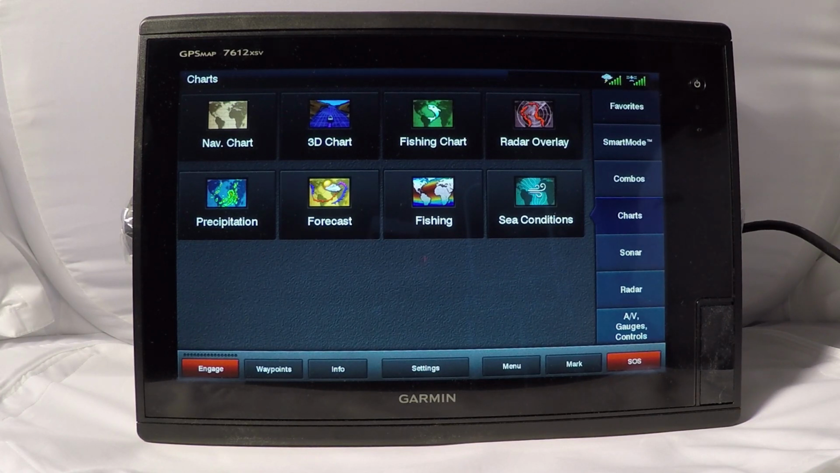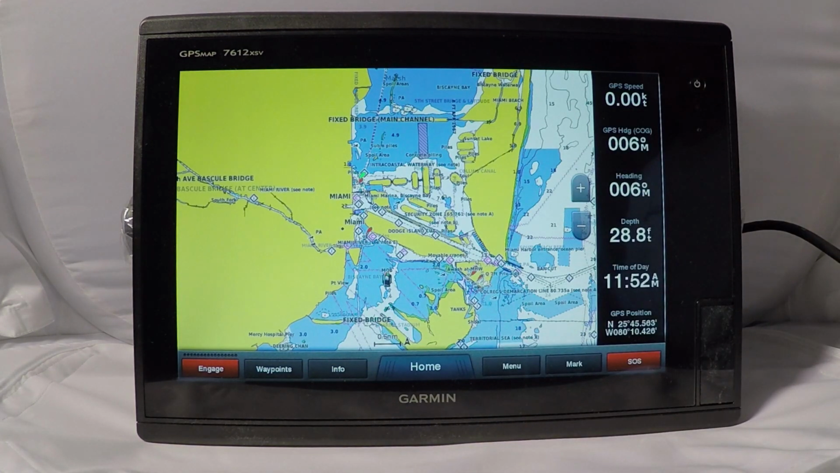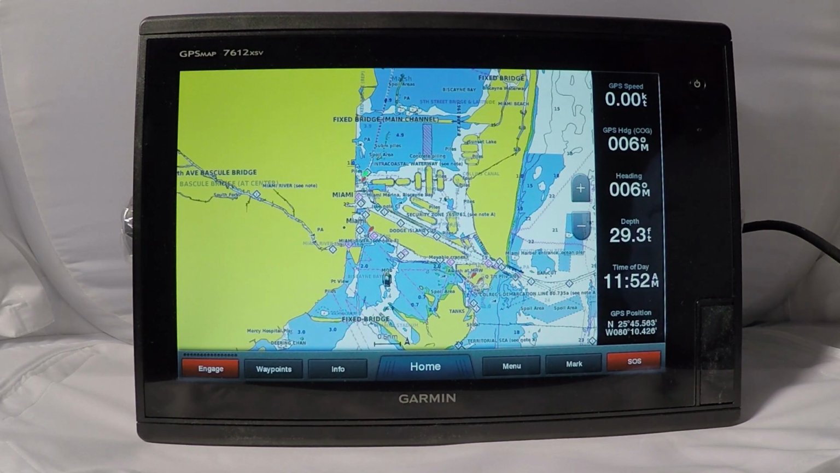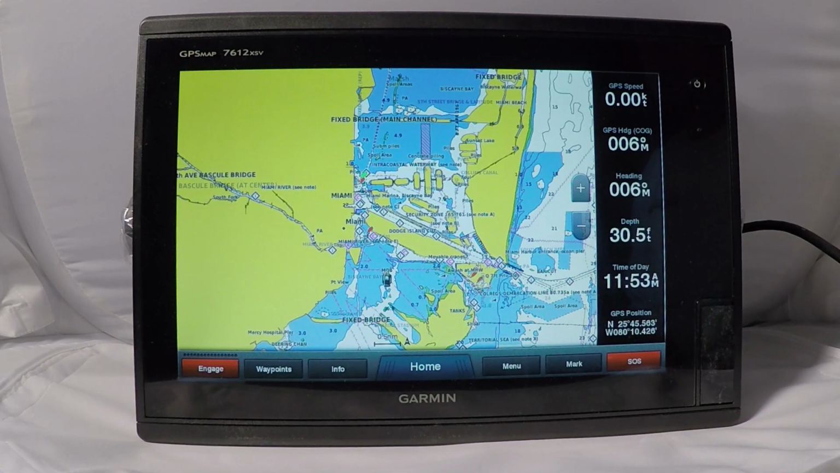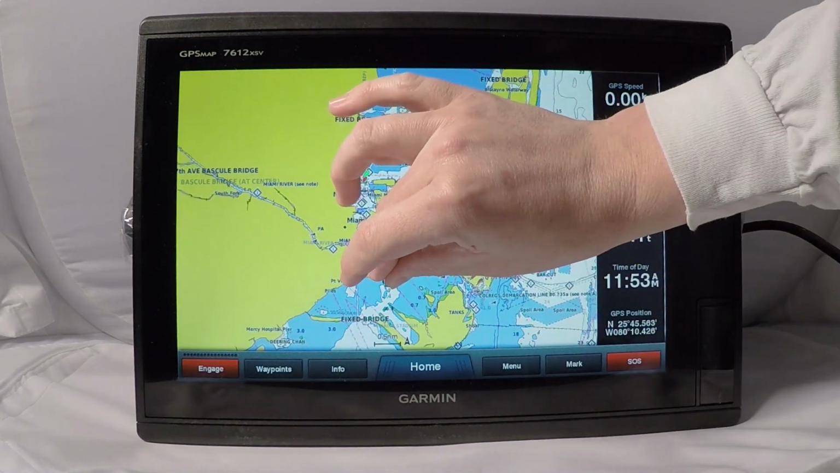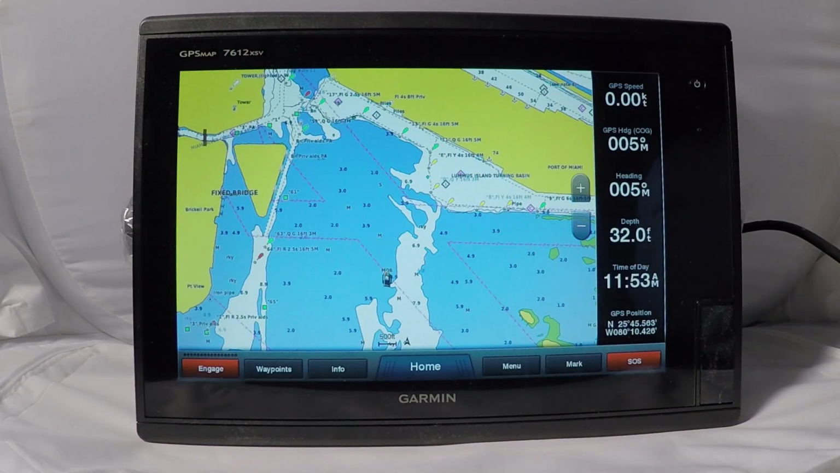Built into every 7600 series unit is going to be the Blue Chart G2 charts for the coastal United States, as well as the Lakeview HD mapping. If you want to view your standard navigational chart, just go ahead and hit navigation. And right there we're going to see a simulation of the chart here in Miami. This is a 12-inch pinch to zoom display, so if you want to zoom in, you just simply put your fingers in the middle of the display and you pull out to zoom on into the detail.